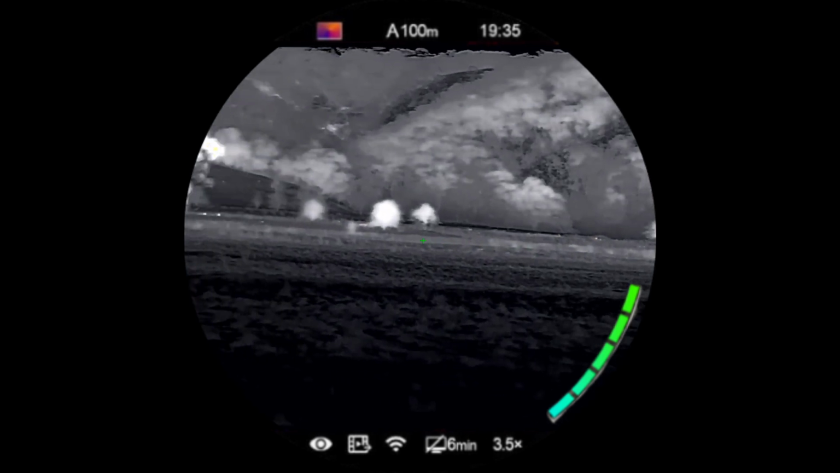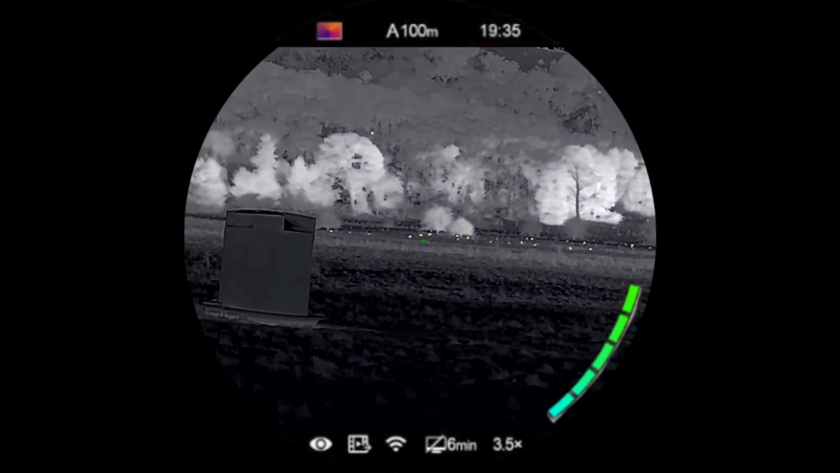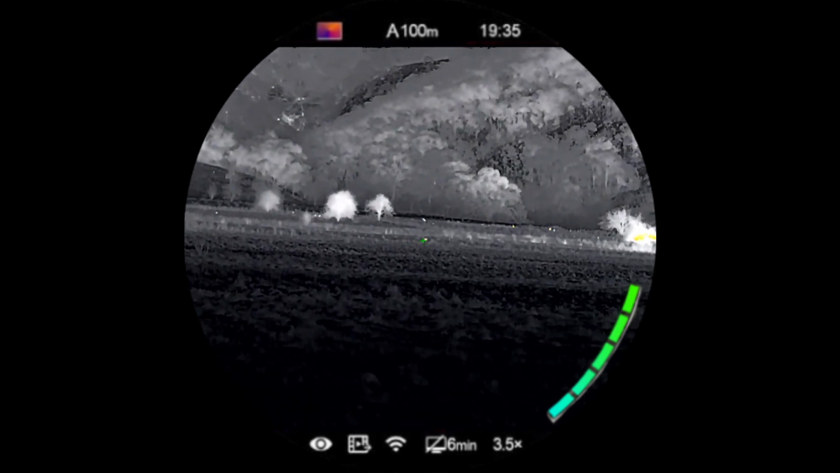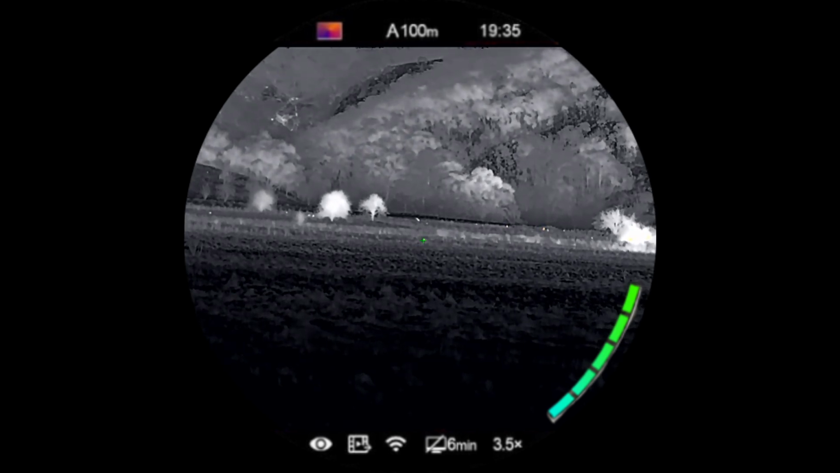Anyway, I didn't get distracted this time. There were no pigs in the distance. I hope you enjoyed that footage, and yeah, I'm going to go try and get this fox. So if there's some footage after this, it's because I shot the fox or I missed it. Stay tuned and we'll find out.